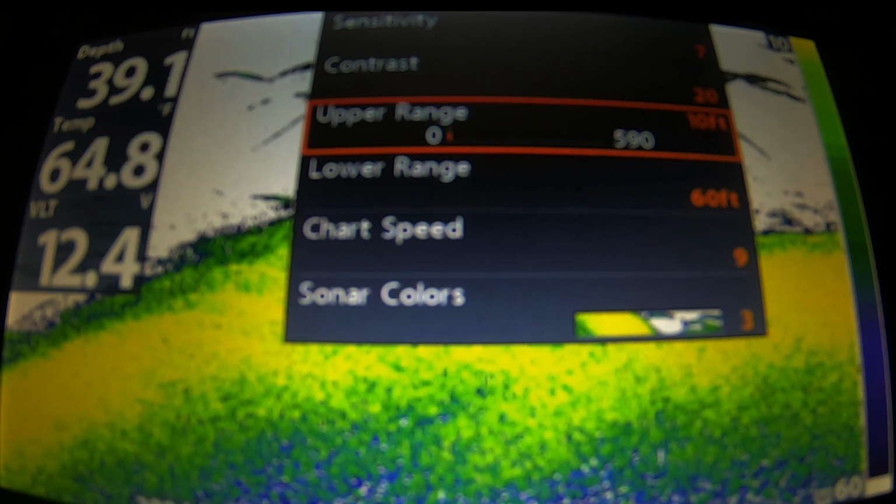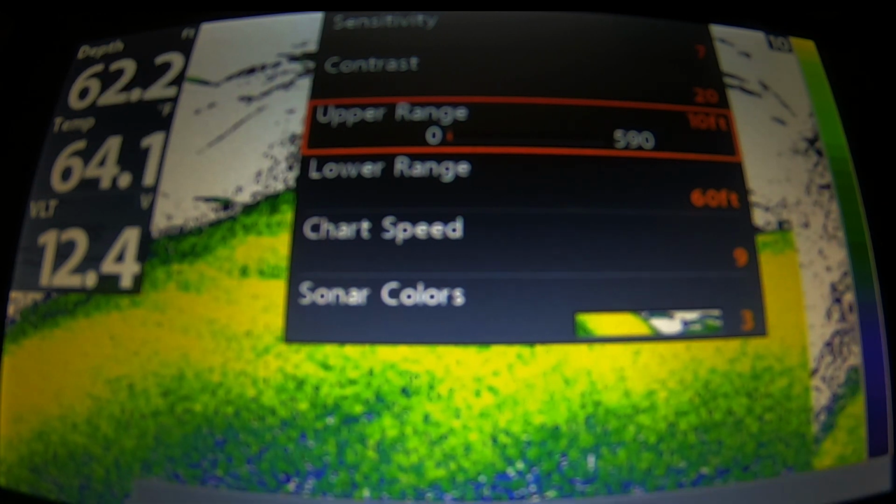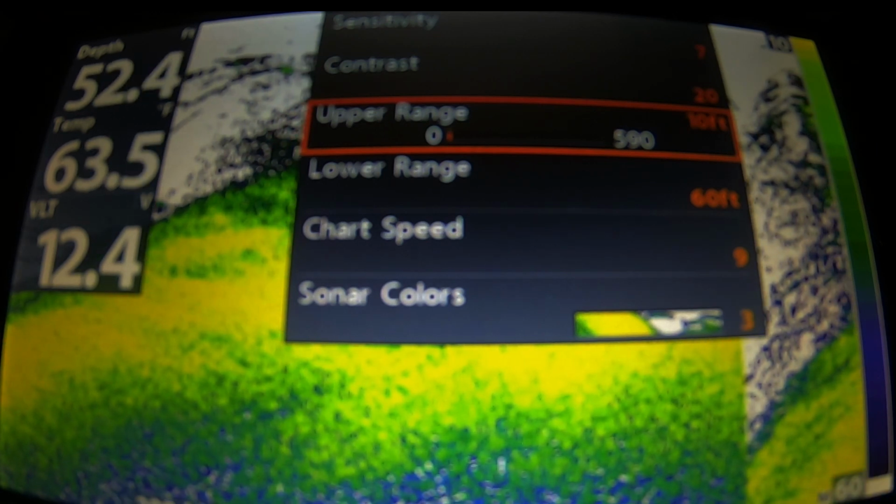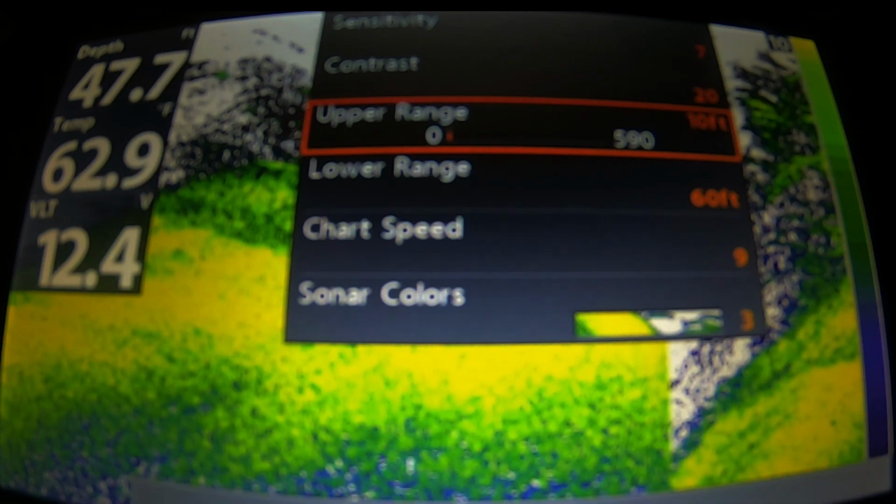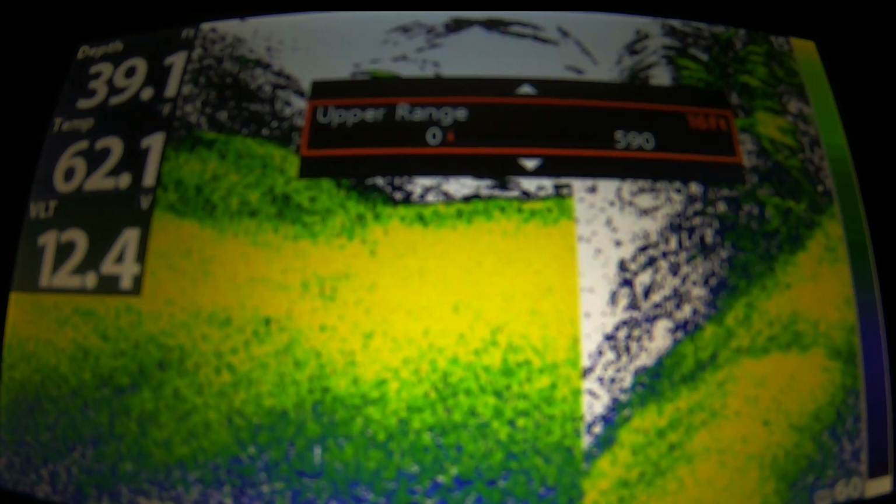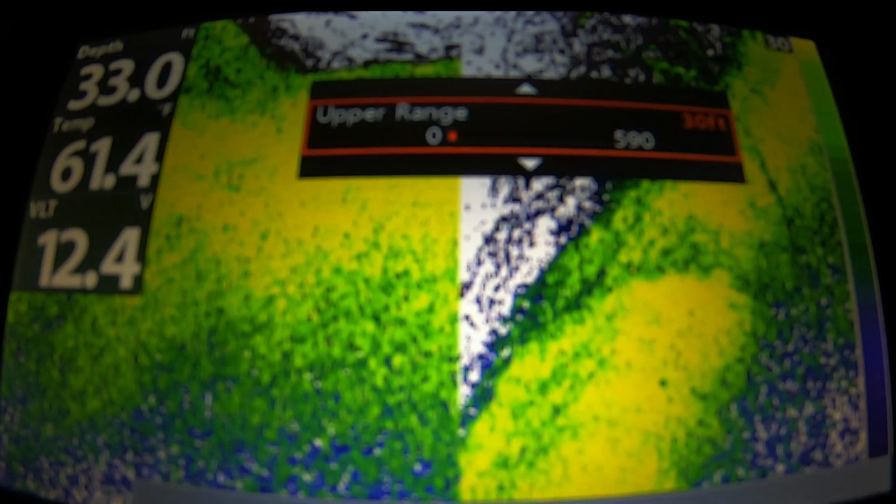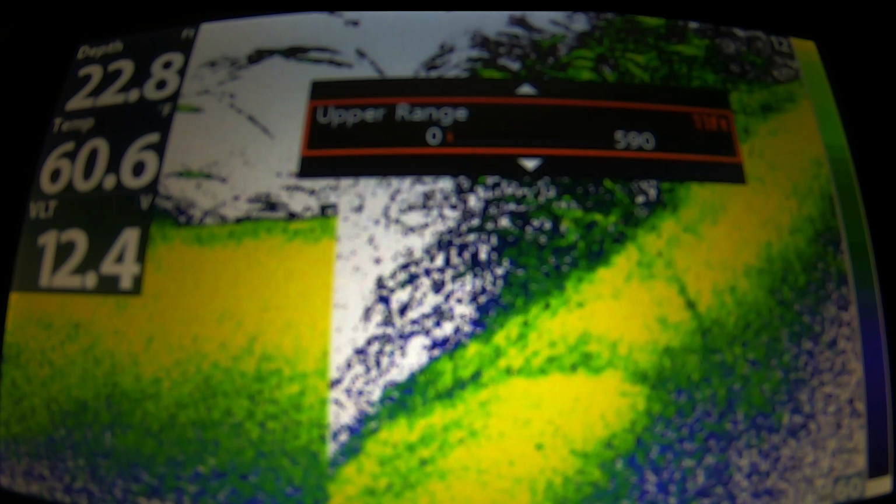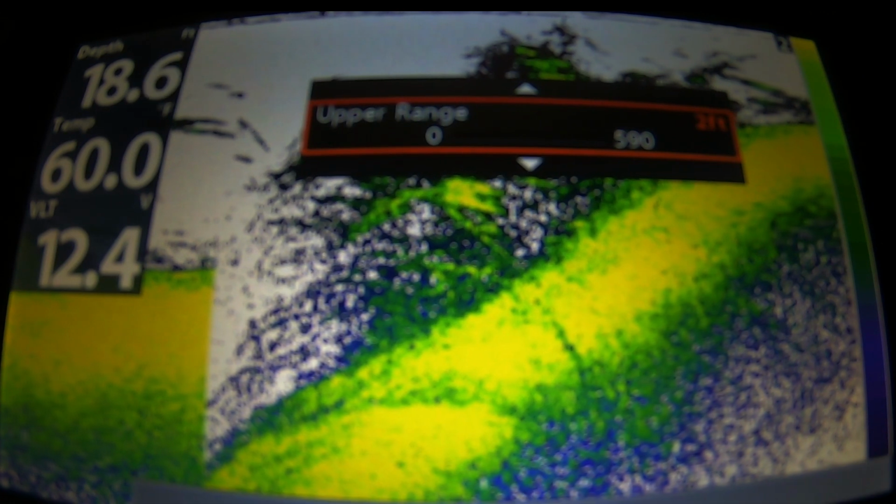So what we want to do is put our lower range to whatever depth we are at. Right now the simulation is showing 60 feet, so I'll put it at 60 feet. So we see a hard bottom, and then we're going to focus on that, let's say 20 feet or whatever the case is in your depth. I could change the upper range right now, and you'll see this as I kill the surface. It focuses on the bottom. Now there's a reason for that, and we'll get to that after.